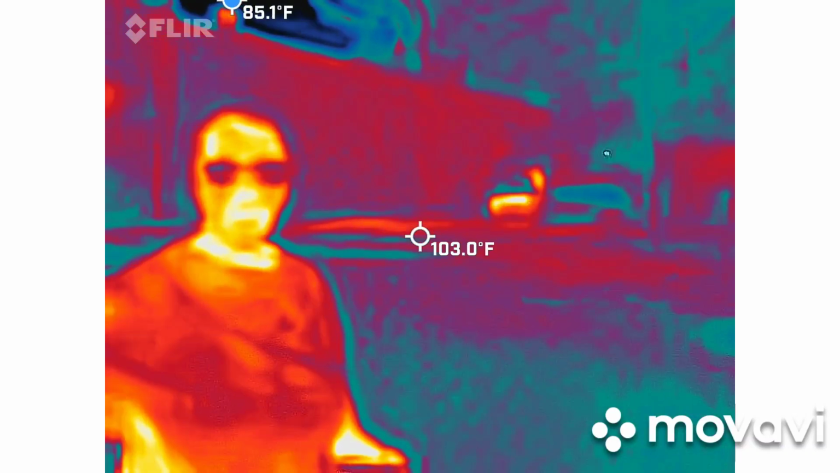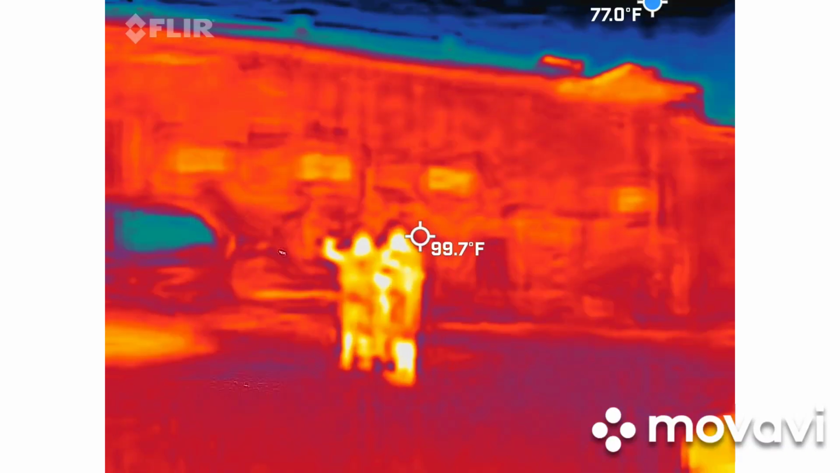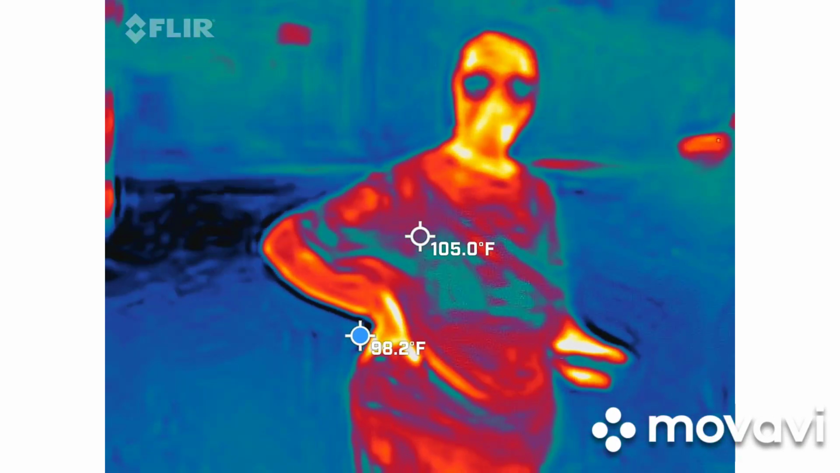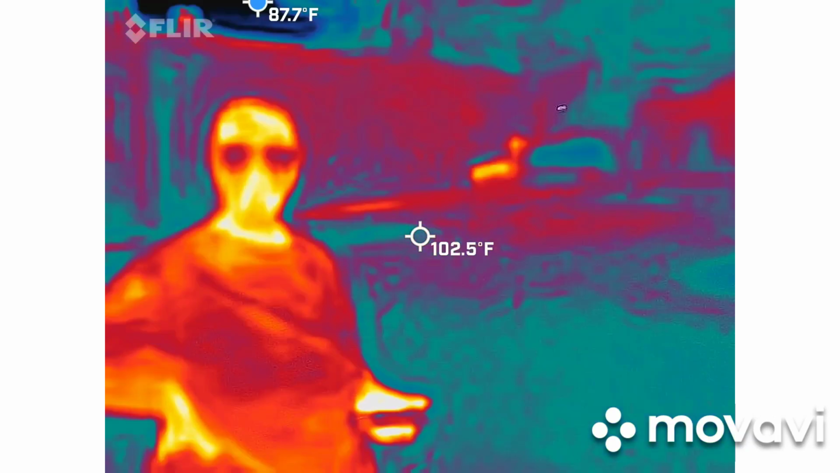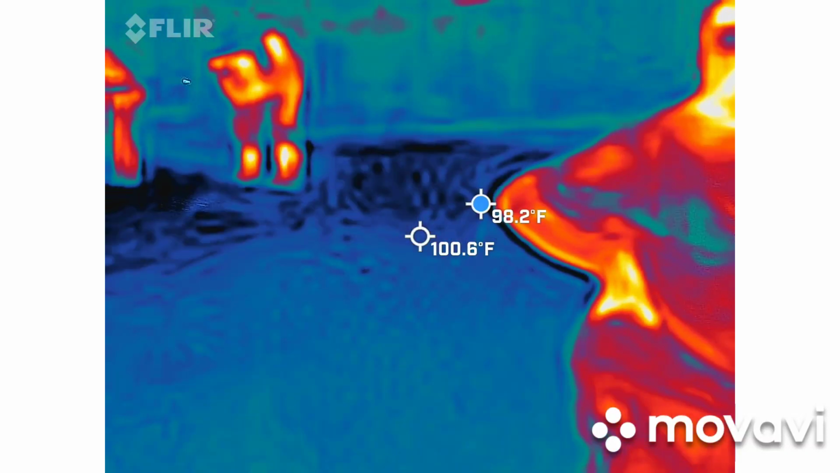I'm sure you can see in here that it's fluctuating a lot because we have metal and asphalt and wood over there and trees. The blue dot will automatically default to the sky if it's in view, because it doesn't know what to measure. So if you can, try to keep the sky out of view so that we can actually see where the blue dot is going. Some of these places that's going to be impossible.